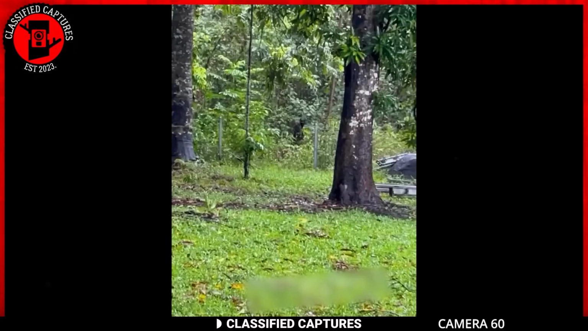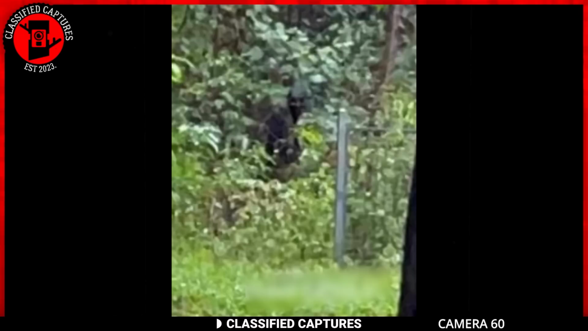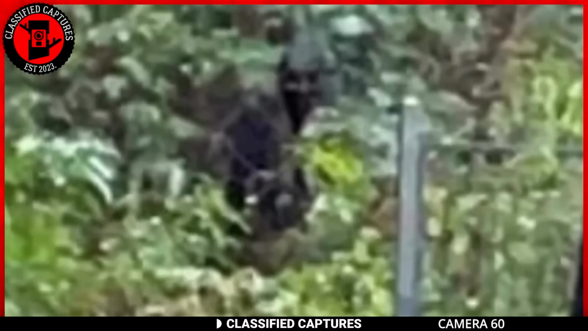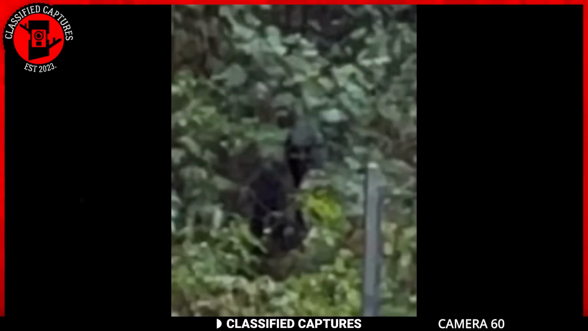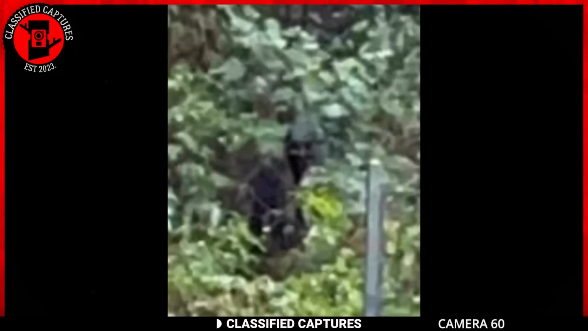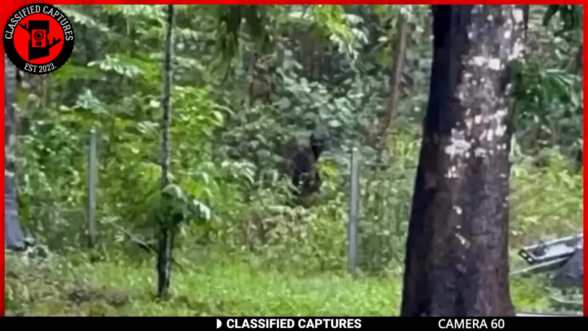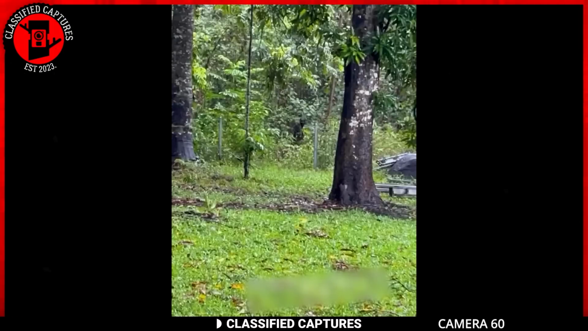This image was taken in North Queensland, Australia. According to the witness, while walking through the bush, he spotted a strange-looking creature standing silently in the bushes staring back at him. He described the creature as not very big, but smaller than a human and covered in dark fur. The witness had never seen anything like it before.